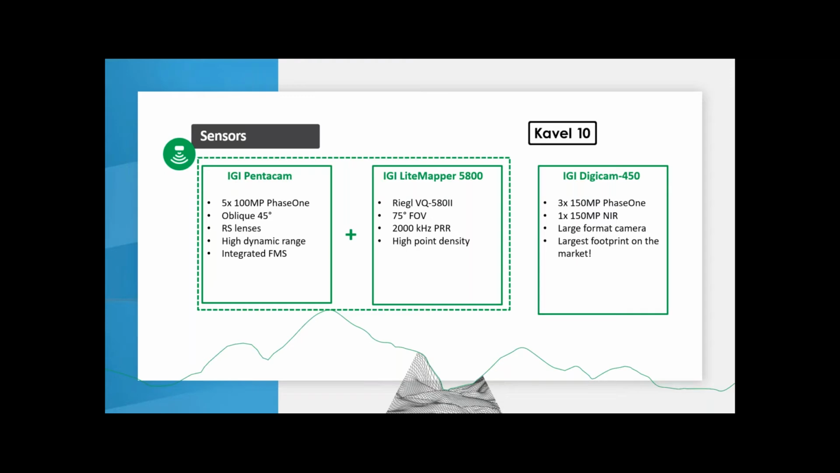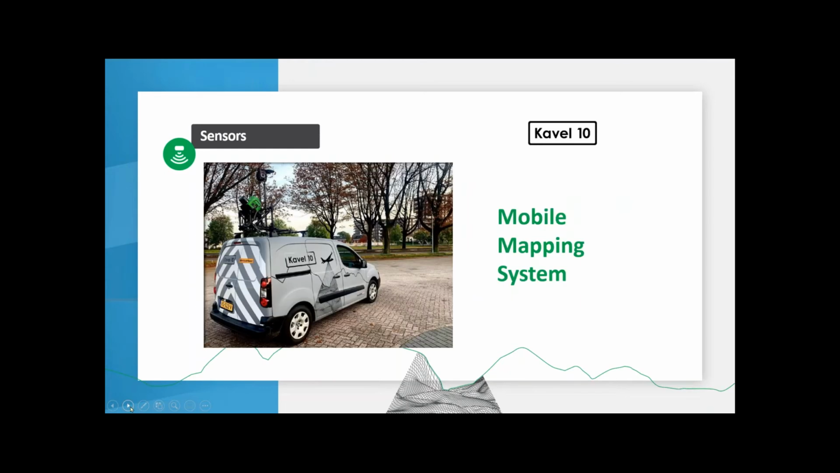So you can see that in the green square. Beside that, we also have a large format camera. I just wanted to mention that we have it, but it's not really used for this 3D digital twins creation. So last but not least, we also do have a mobile mapping system. You might ask, why do you mention this?